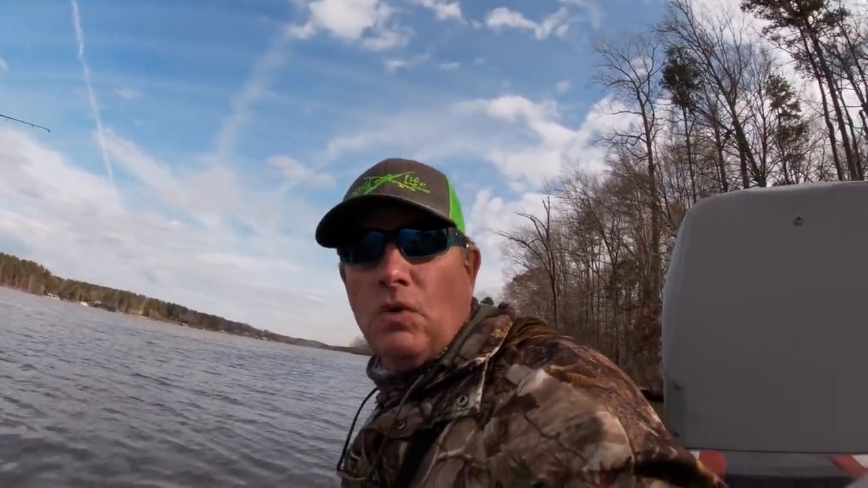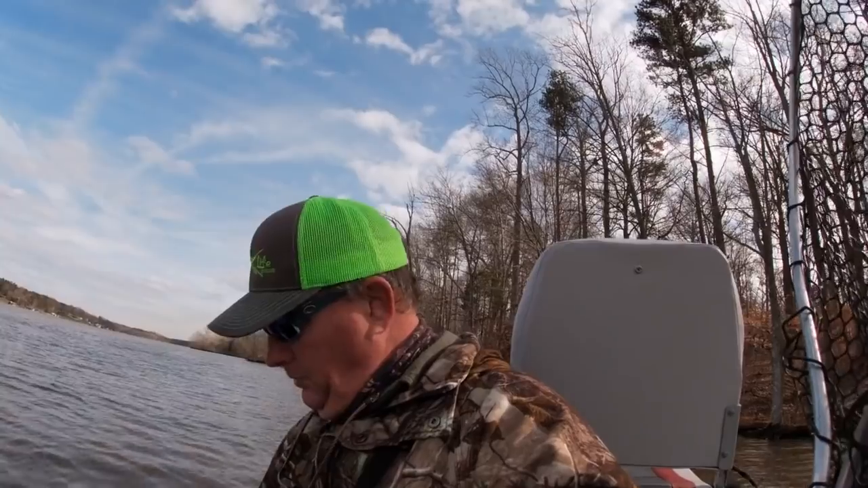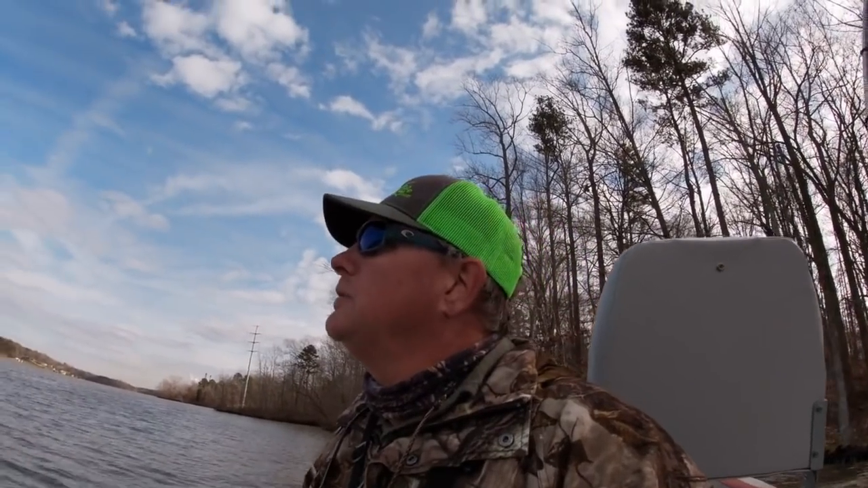Okay, guys, so we're gonna make a little change. We're gonna go from vertical jigging to casting for these crappie. It seems like it's being a little more productive. They want to chase something, so I'm gonna try this white with chartreuse tail, and Jennifer's got on the old yellow and white. The water's dingy, so both of these are good colors. Let's get back up here and see if we can catch one.